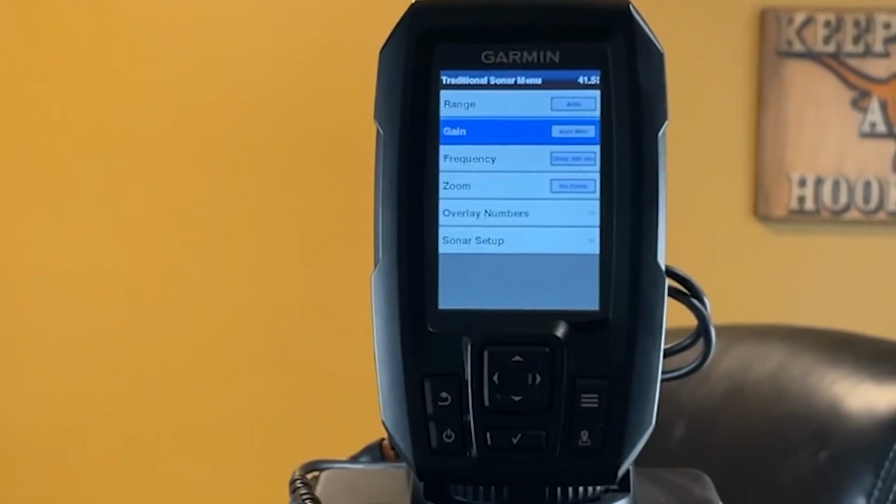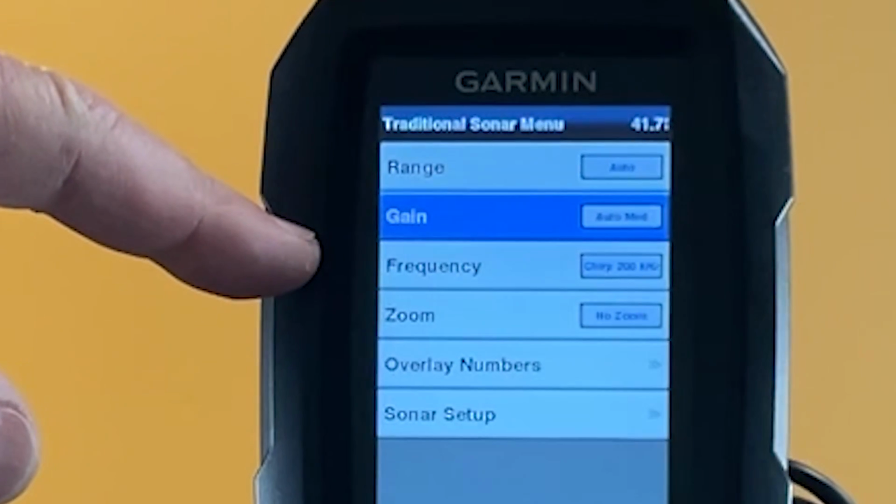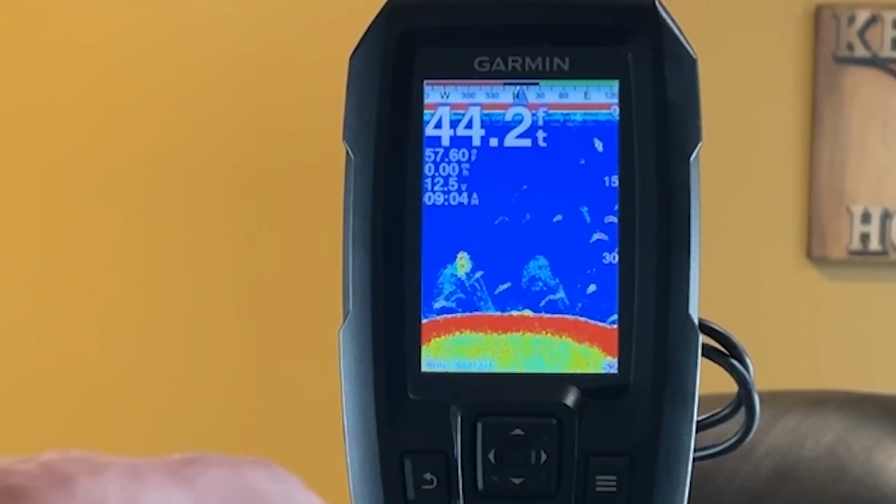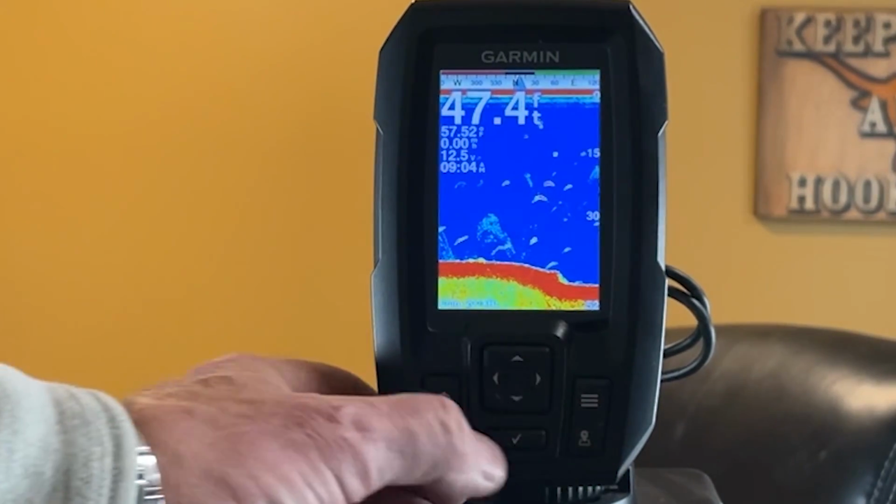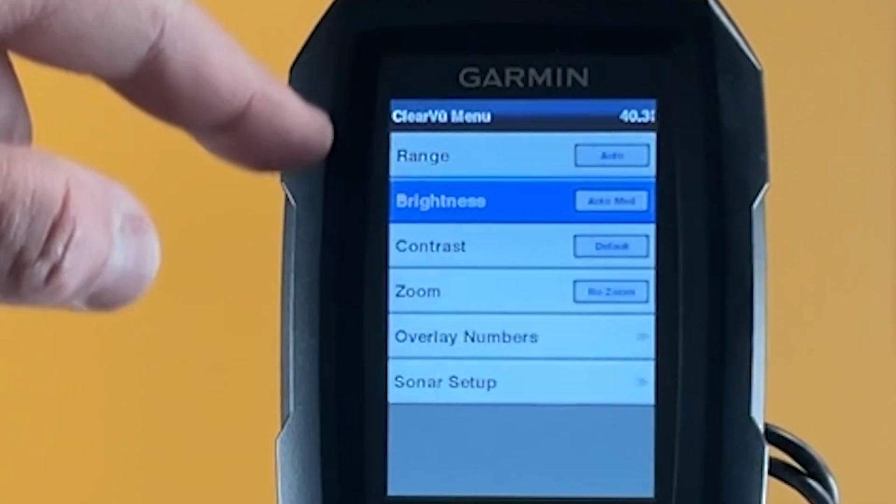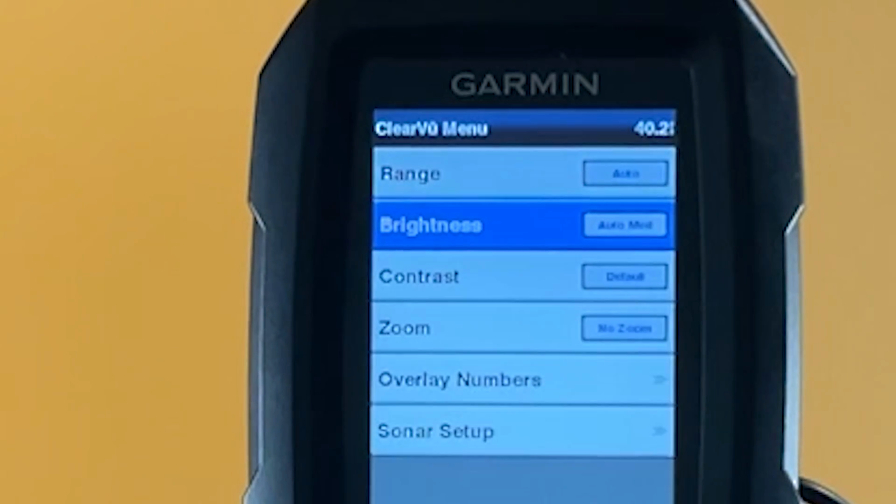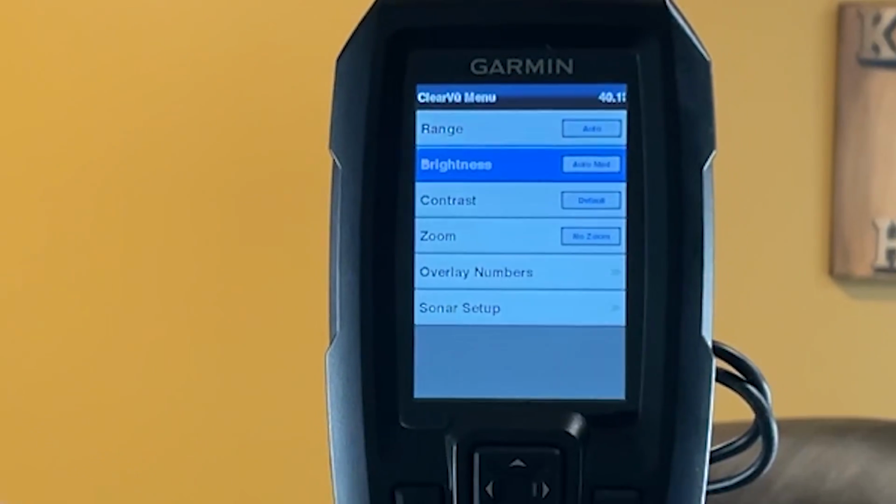Again, go into your traditional, press the menu button. You can set your range to auto or wherever you want it. This is where you set your gain, frequency, zoom, and all that. So that is important. When you have these units, understand that when you're in a particular screen, whether it be that or clear view, hit that menu button, and that's where you're going to change your brightness, range, contrast is right there. So get into the screen you want to be in, and then go ahead and hit that menu, and then you can dial it in from there.